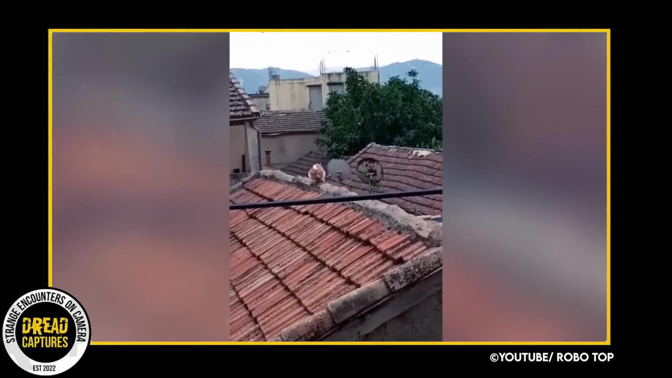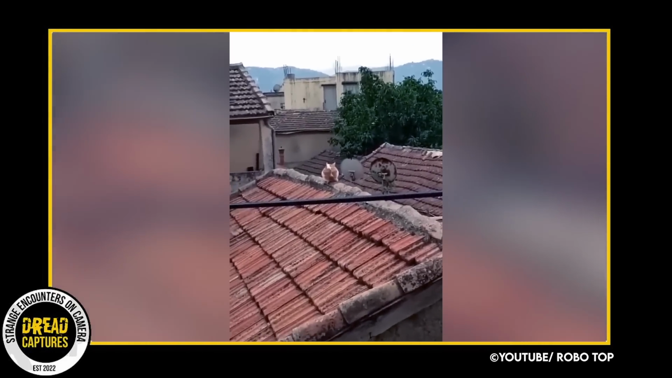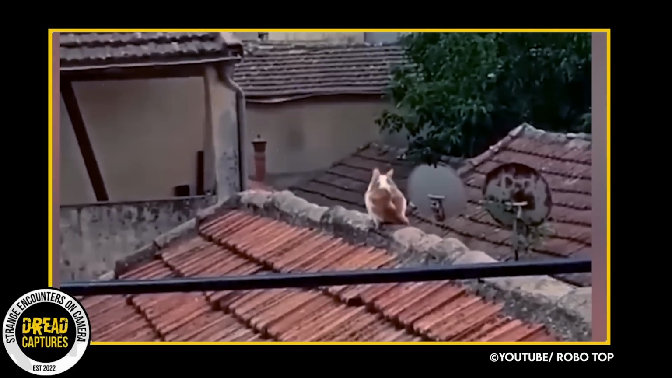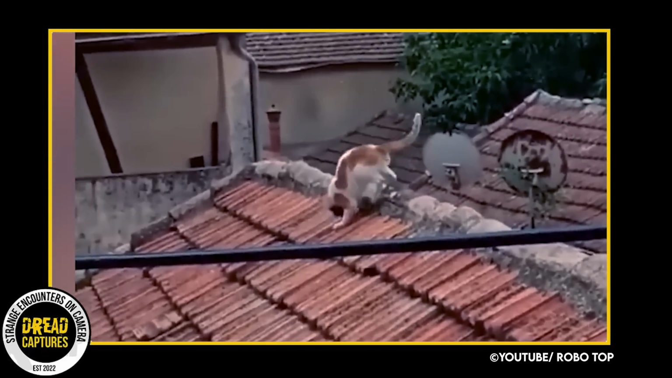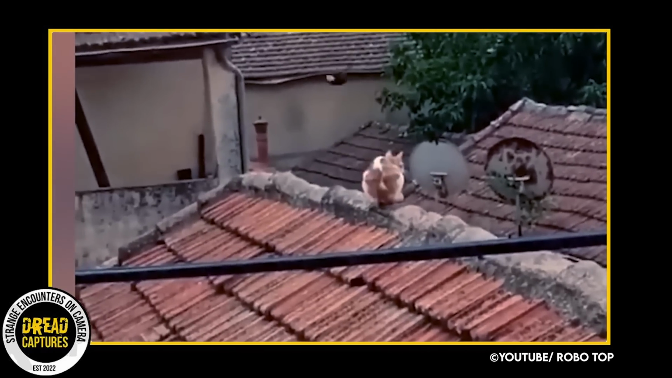This is a great compilation of cats catching birds. The third one is my personal favorite. But look how unbelievably athletic and agile these cats are. It's impressive.